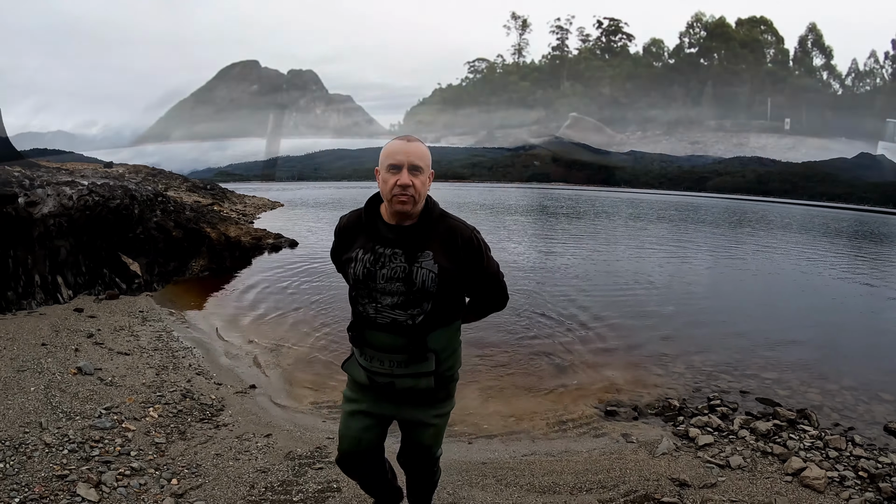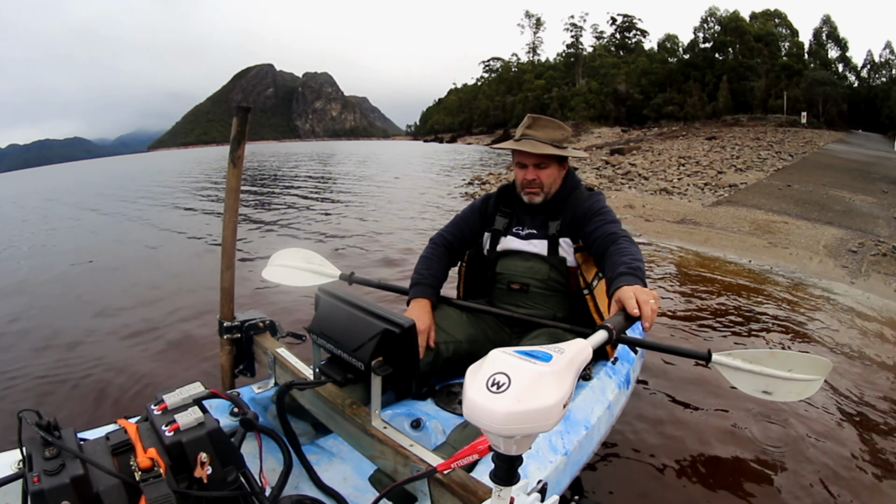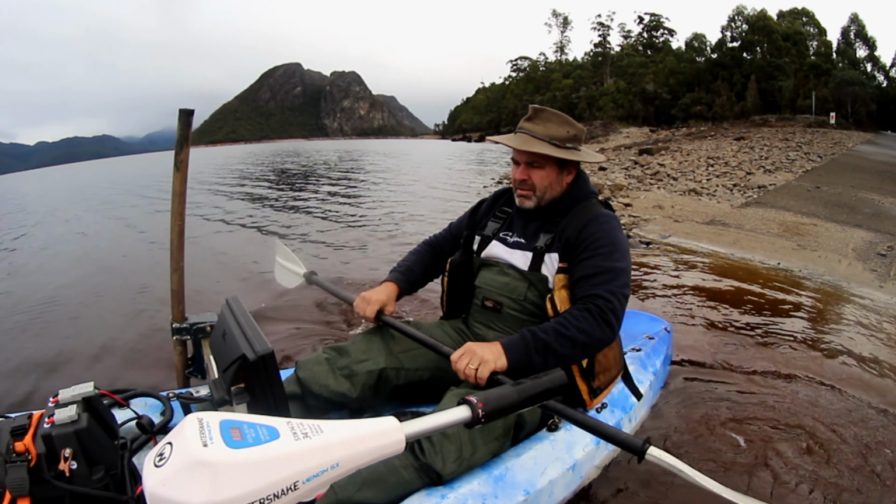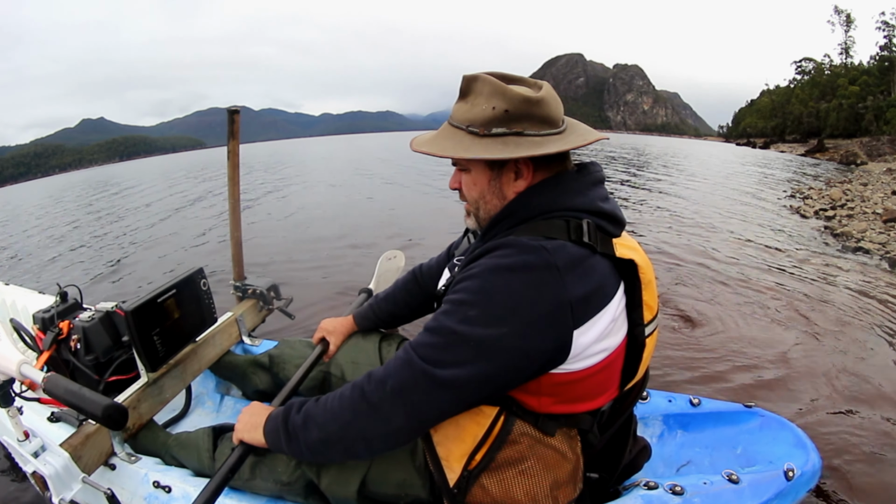We just went over the dam wall and the spillway and it looked pretty deep. In fact, I think I left my camera going. There we go. Okay, let's see how deep it is.